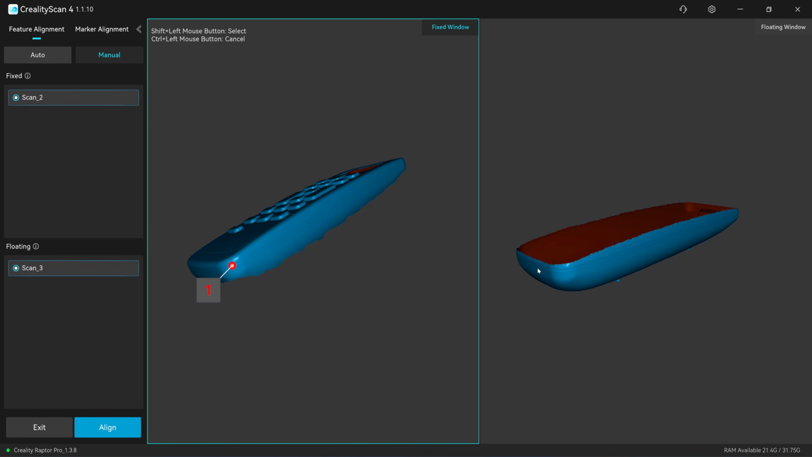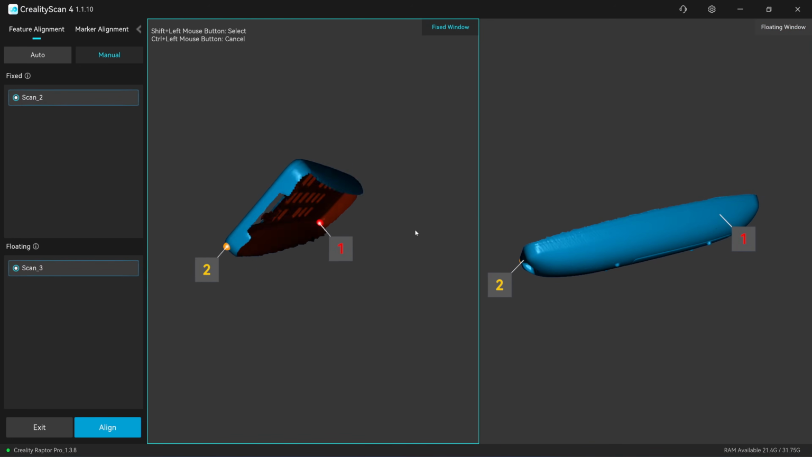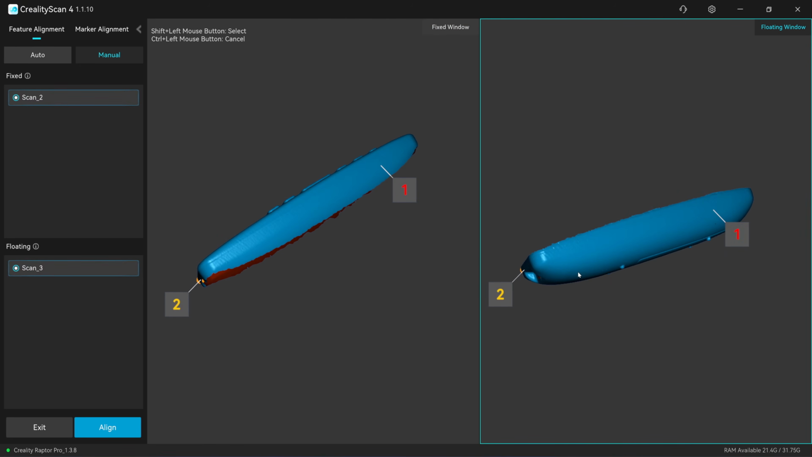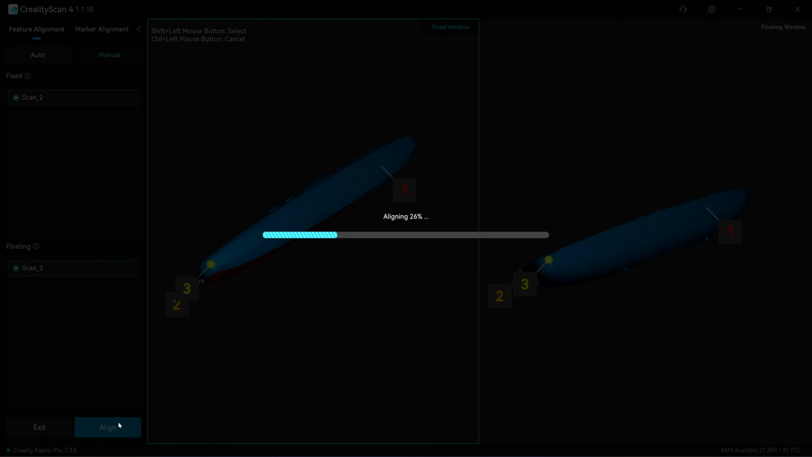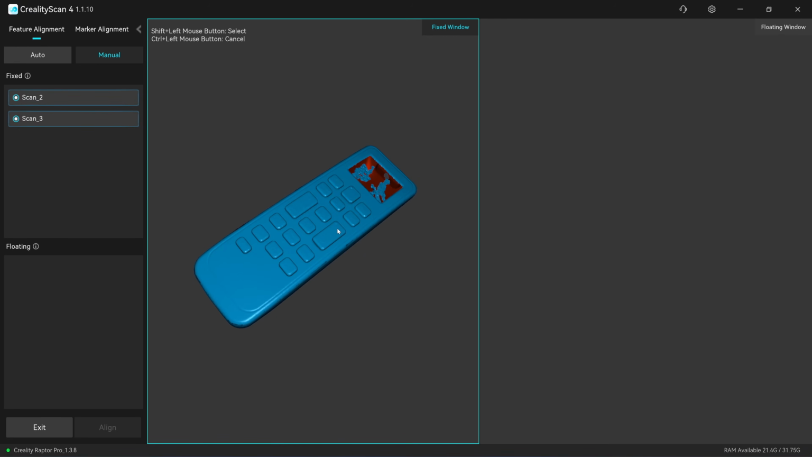Hold Shift key and click the align point. That's 1, that's 2. So you need to scan the overlap area like this edge here. And the points that you click don't have to be precise, just an approximation is just fine. Click on align. See here? Now they have improved the alignment in the Creality Scan software. When the scanning face is parallel to the markers, it will give the best result.